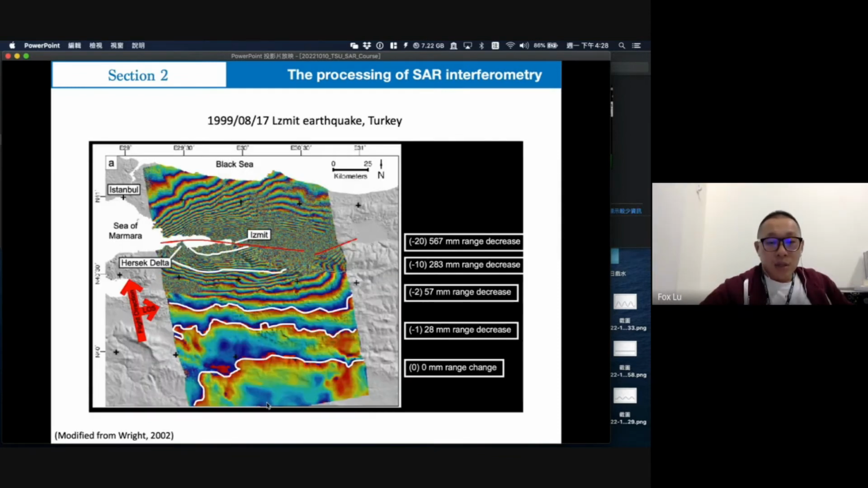So if we sync this fringe, use this as the start point, it does not change here. So when it goes from the red, blue, light blue, yellow, red to here, this is a wrapped fringe. We say the color bar is called 1 cycle. It means 2.8 centimeters, or 28 millimeters, displacement in the line of sight, in the range direction.